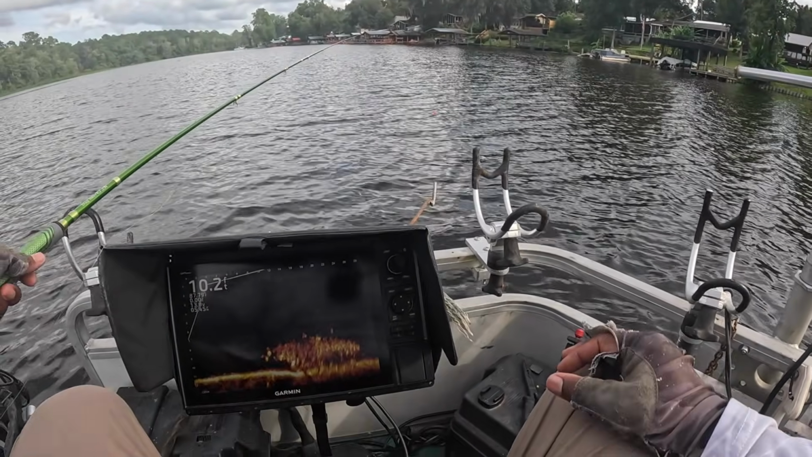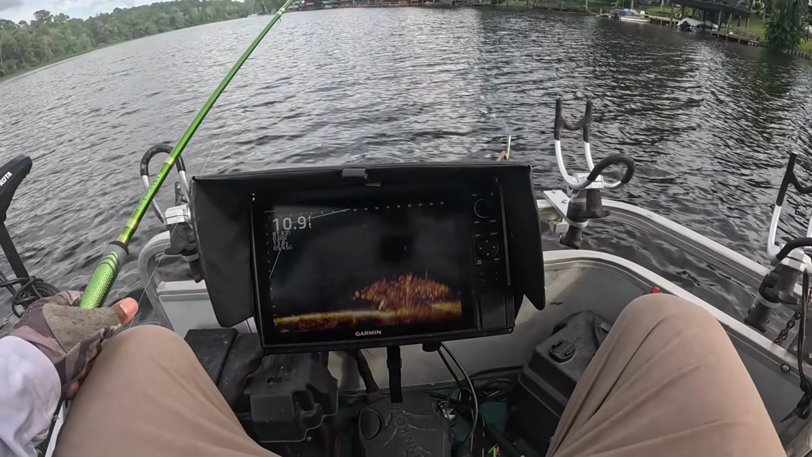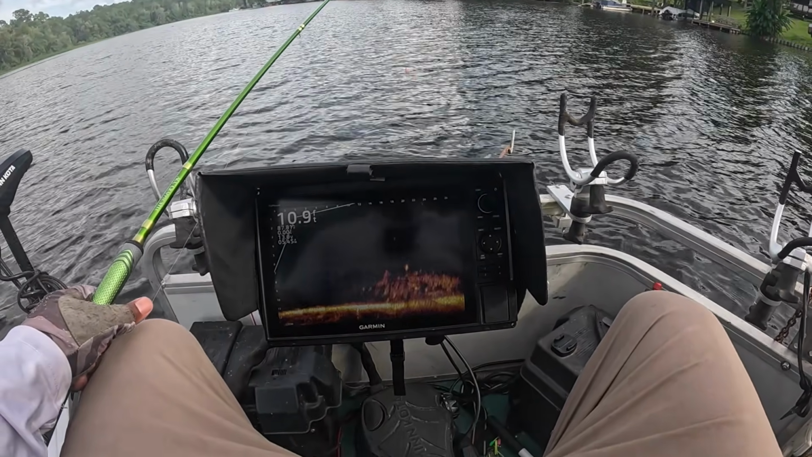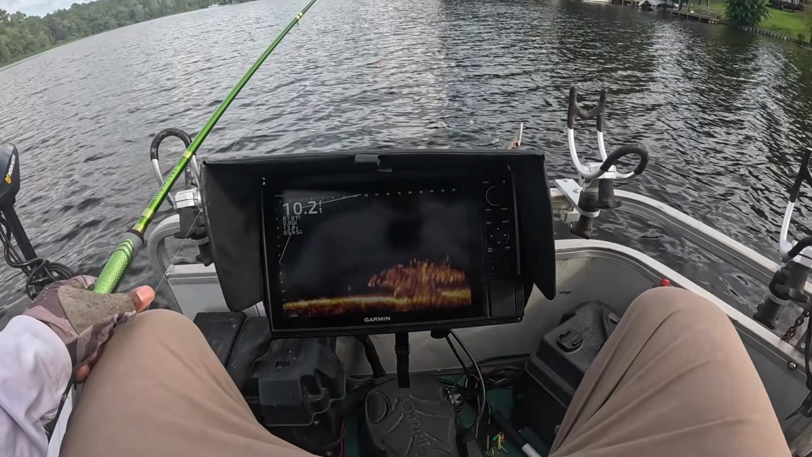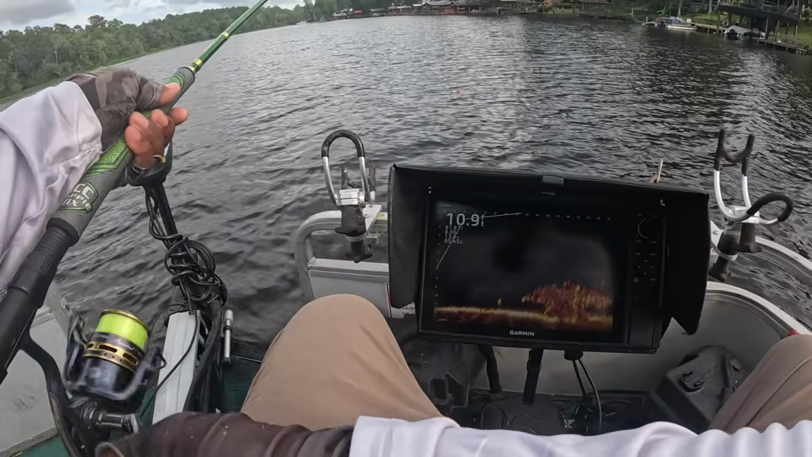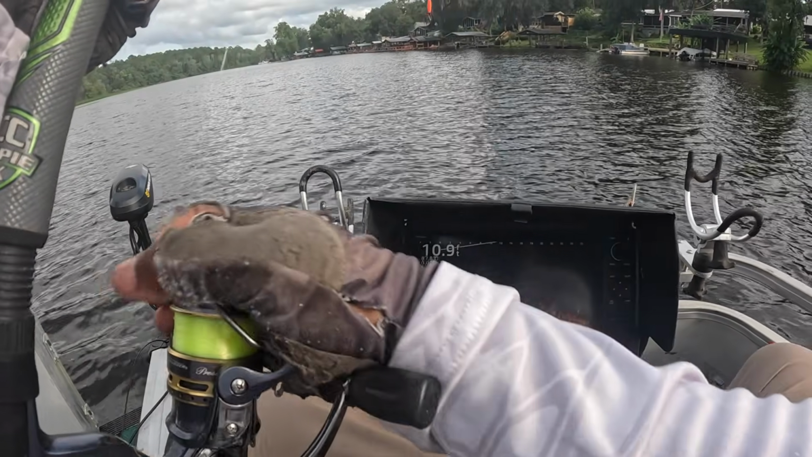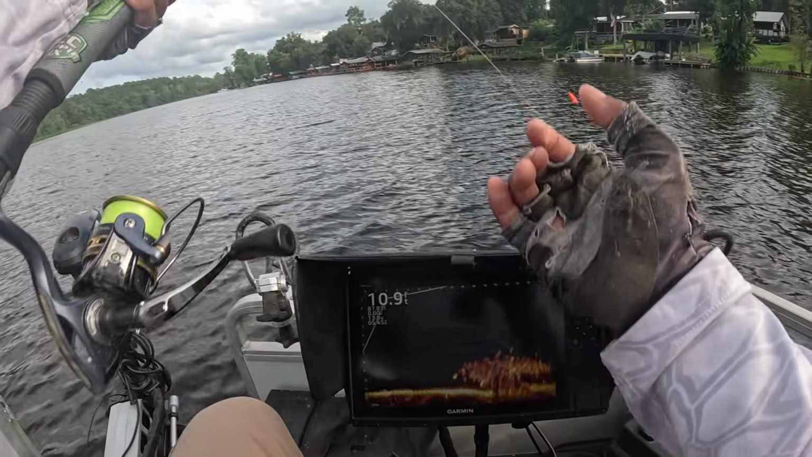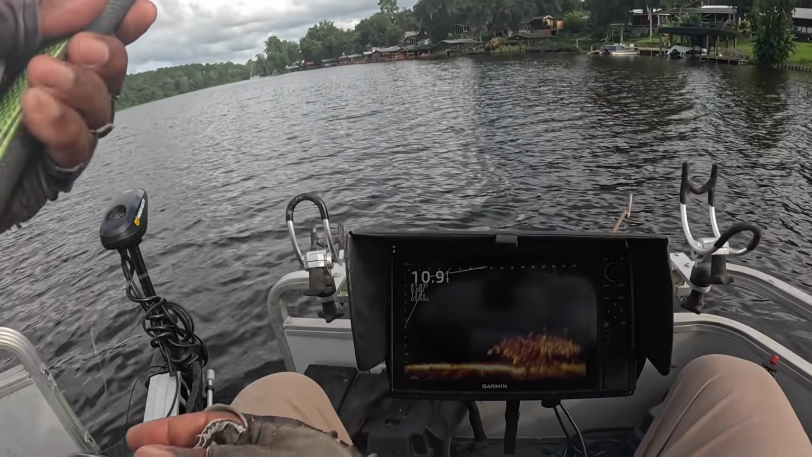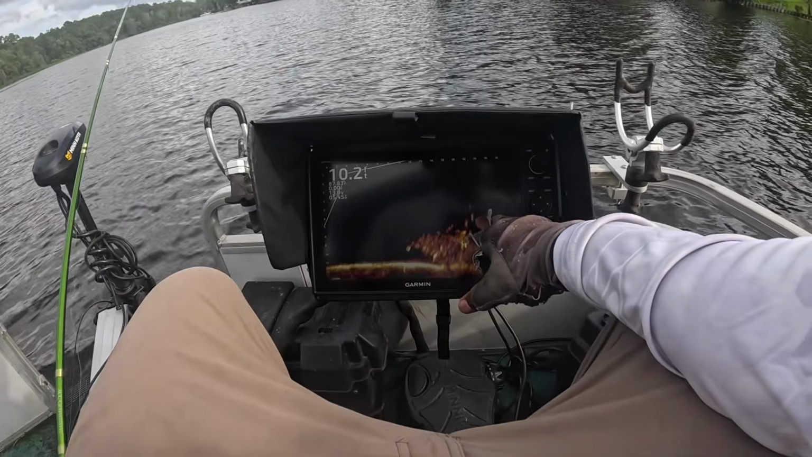I should have snatched him, guys. I wonder if he ate my minnow. I blew that one. He didn't kill him. He's still on there. But he might out here see if another one wants him. Here.